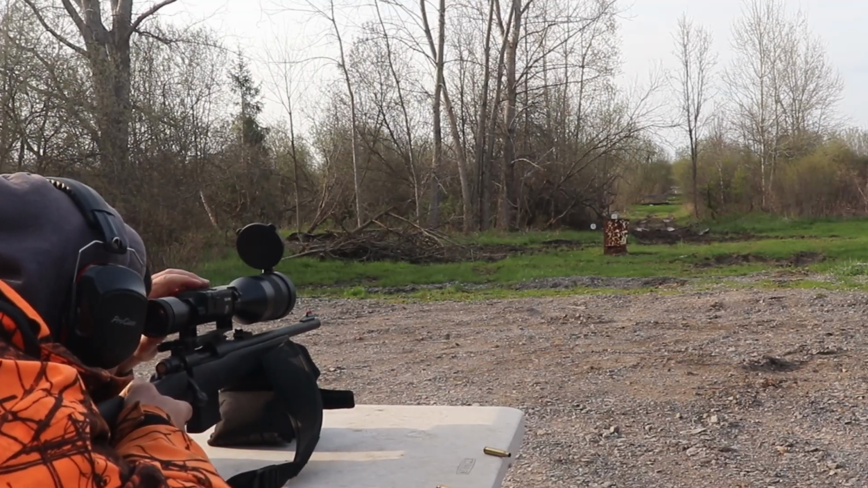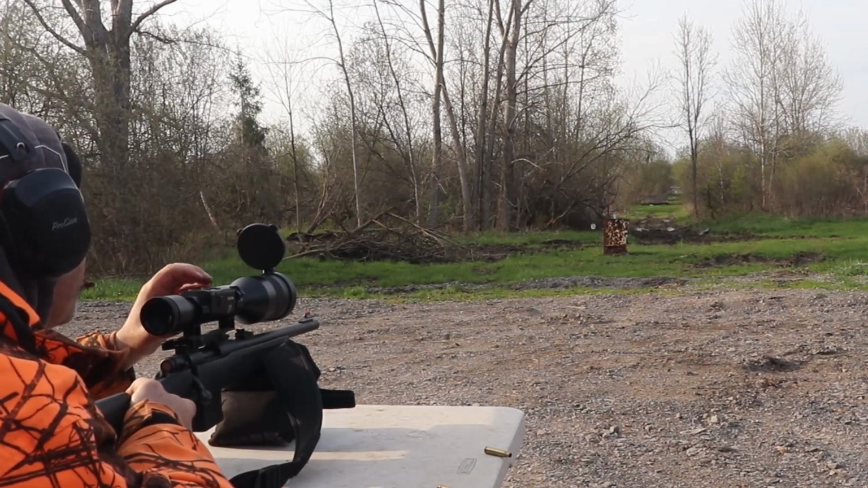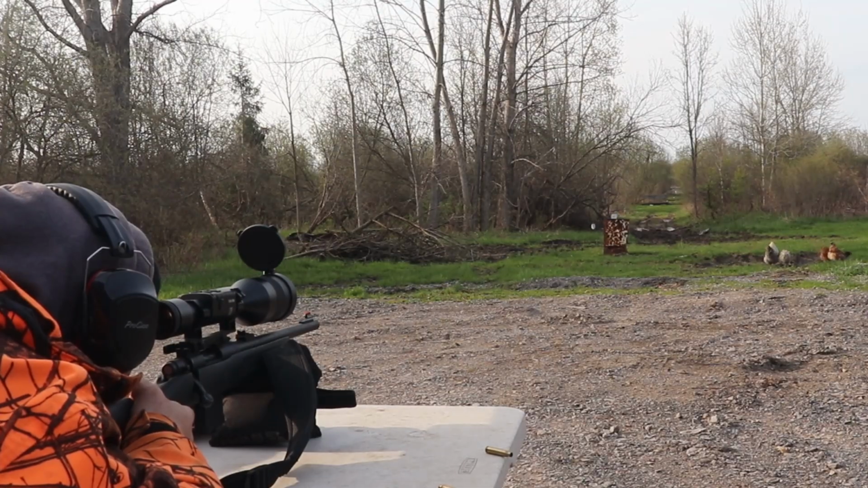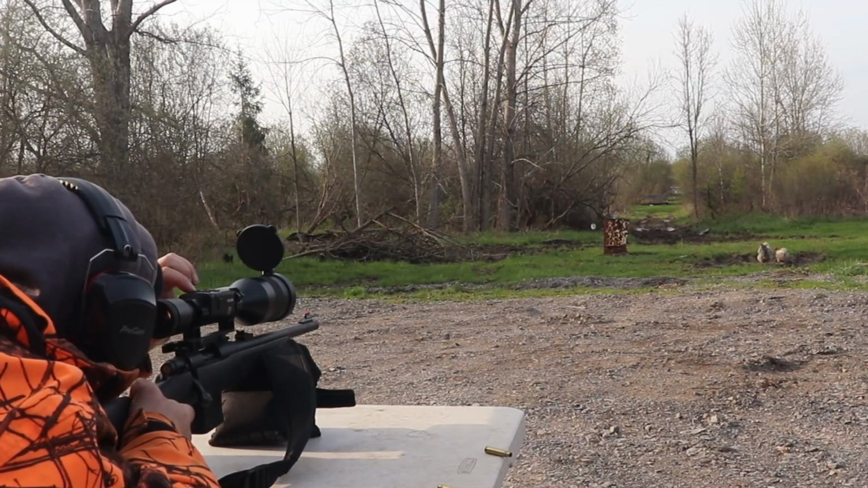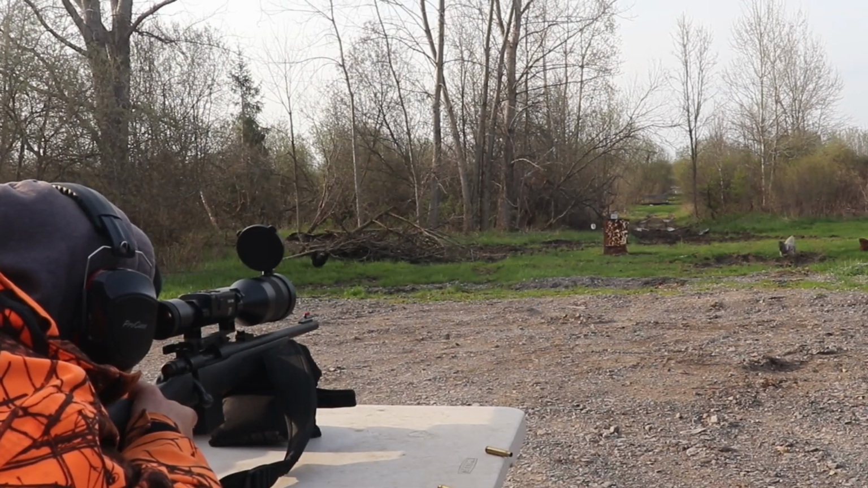Alright, so now we're going to go back to something close, like one of those closer targets, and just test the zero. Shouldn't be too crazy. So I've got a spot picked out, and it's a 23 yard target, and I know exactly where I'm going to shoot.